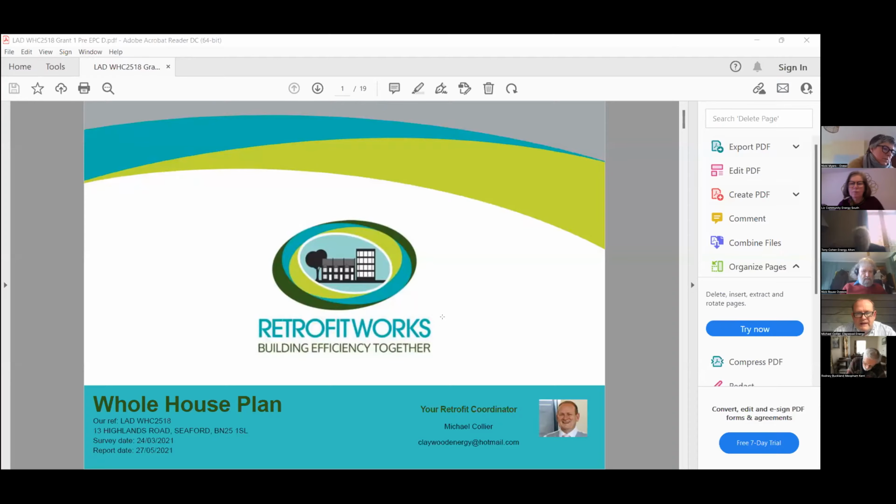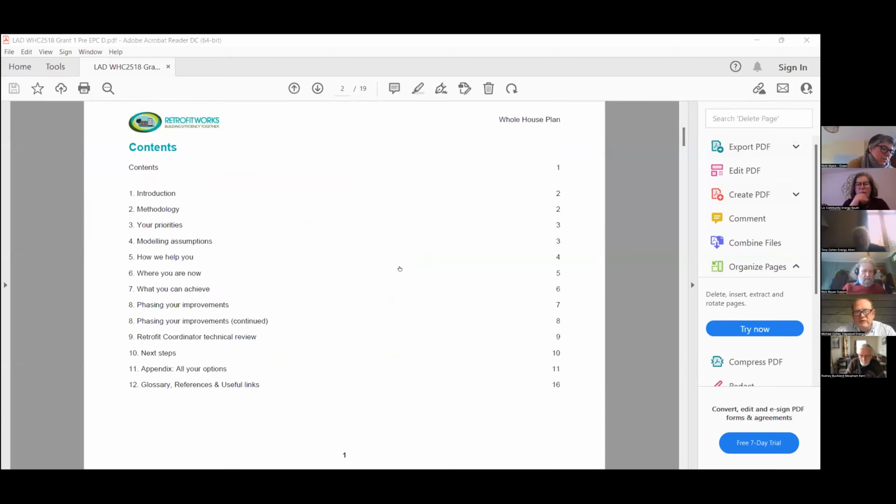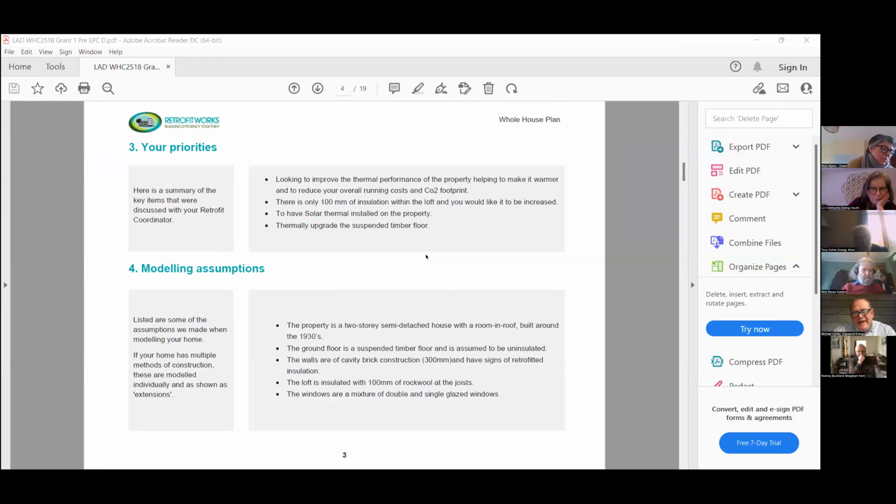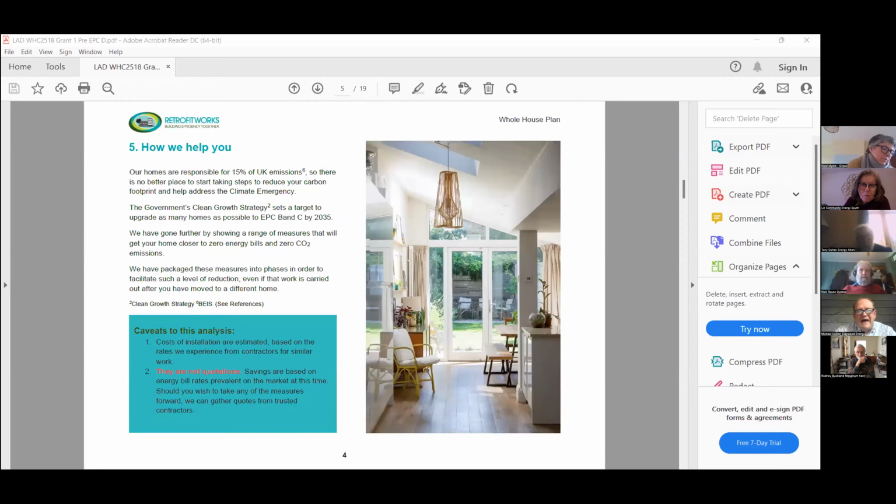Okay. So really this is now what we're starting to look at, a whole house plan, for an example. It gives you some introduction to that and the methodology and what we're primarily trying to do. Here is a list of the priorities that the client was looking at: to have solar thermal, to thermally upgrade the suspended timber floors, to increase loft insulation, etc. Underneath there, you've got the model assumptions. And this is what the property is: a 2-story semi-detached house, room in roof, built around the 1930s, etc. And it will give a list of that.